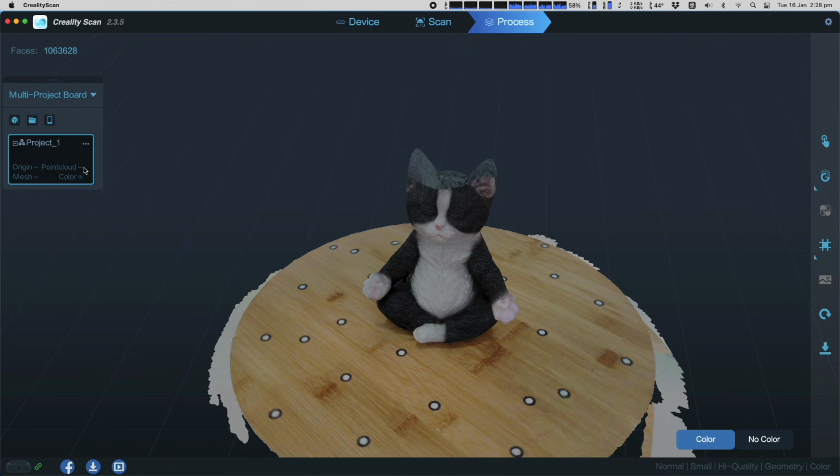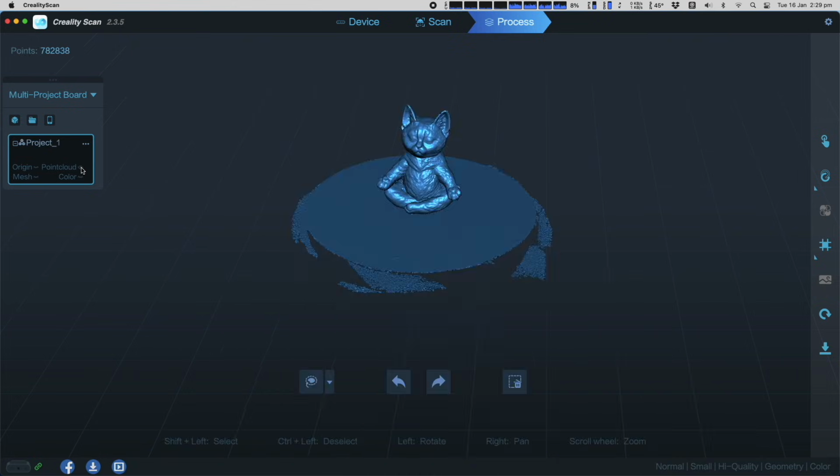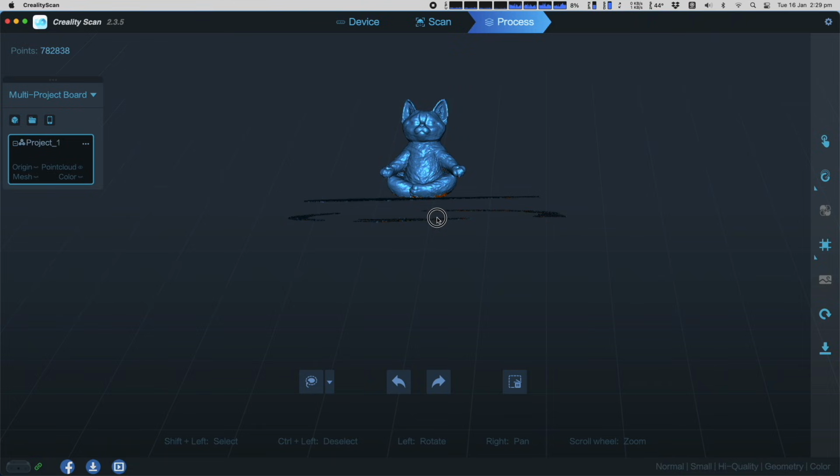I'd like to remove some points from the model, which can be done from the point cloud. So click on the eye next to the point cloud. You will see some tools appear at the bottom of the screen. We have the option for a square or a freehand selection. We have undo and redo buttons, and we have a little trash can which will delete any points we have selected. There are also on-screen instructions indicating shift and left mouse click to select points, control and left mouse click to deselect points, left click rotates the model, right click pans and scroll wheel zooms.